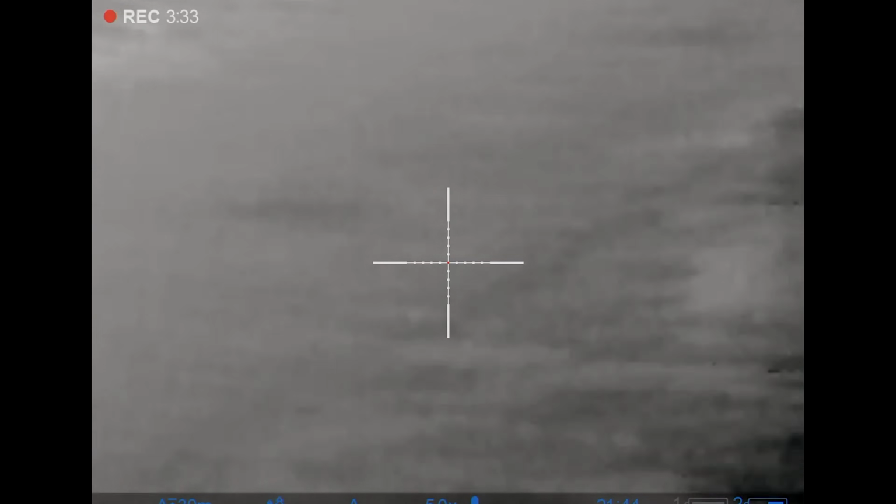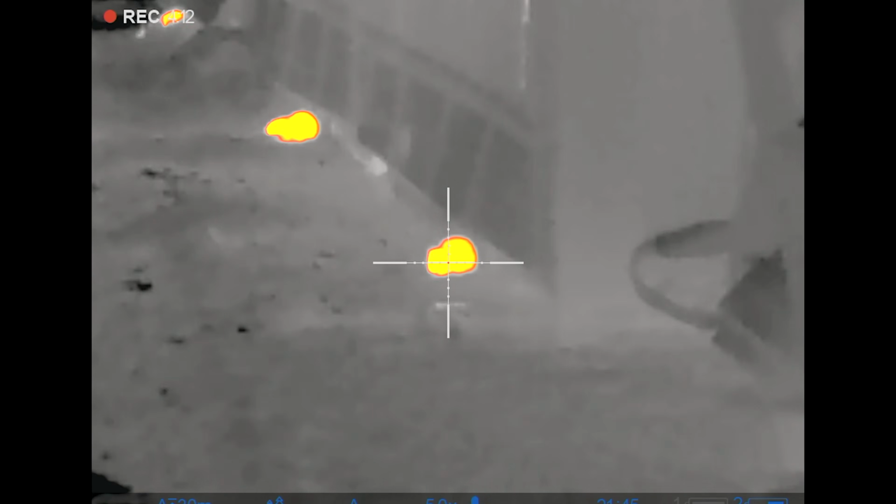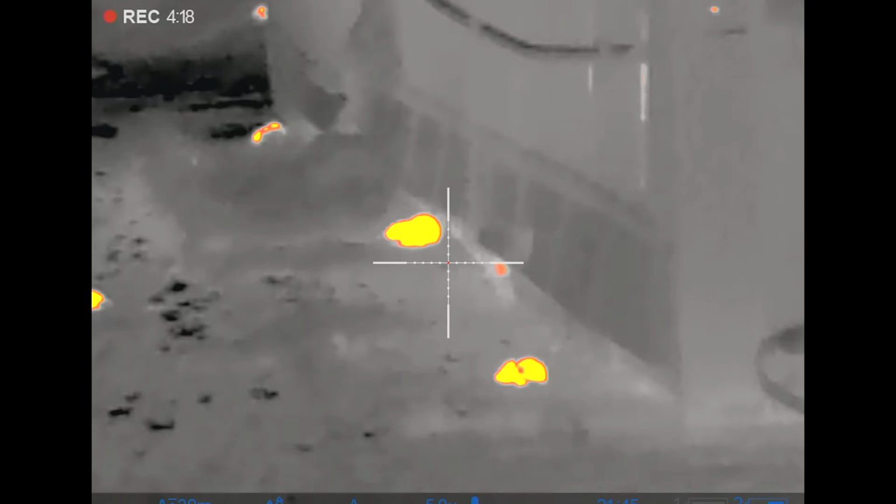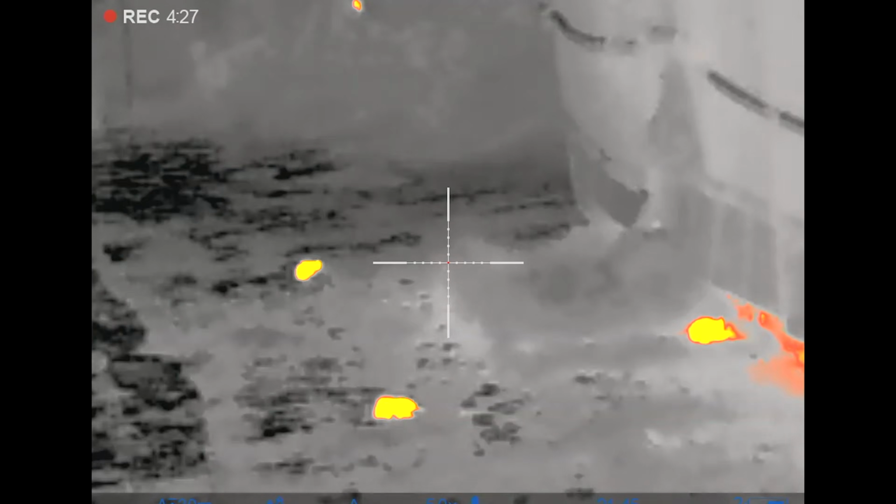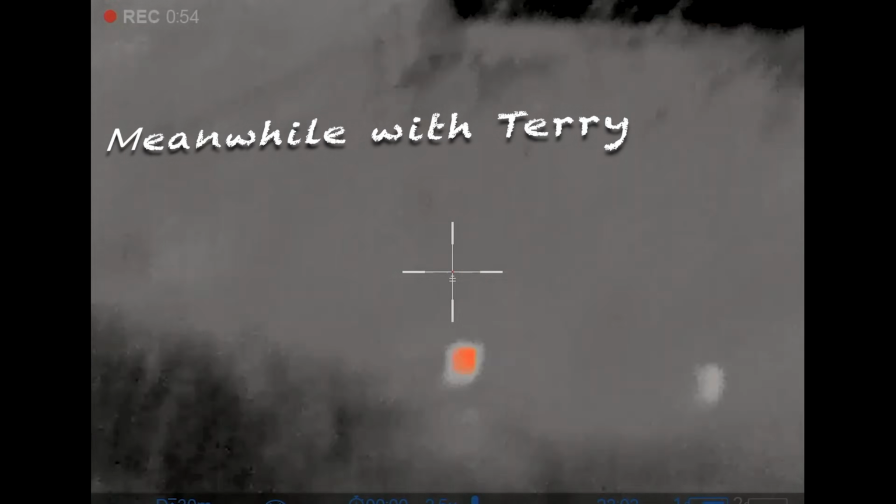Got him. Oh yeah. Yeah, I see him. Yeah, it's alright, I can see him. No, he's definitely alive and he's under cover, isn't he? Right, that is a safe shot, isn't it? Right, he's under cover. There's one beyond him and all, isn't there?